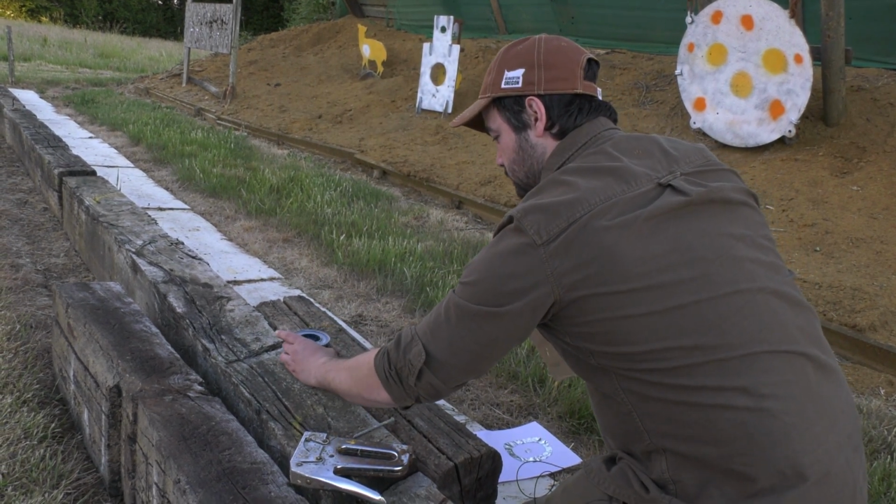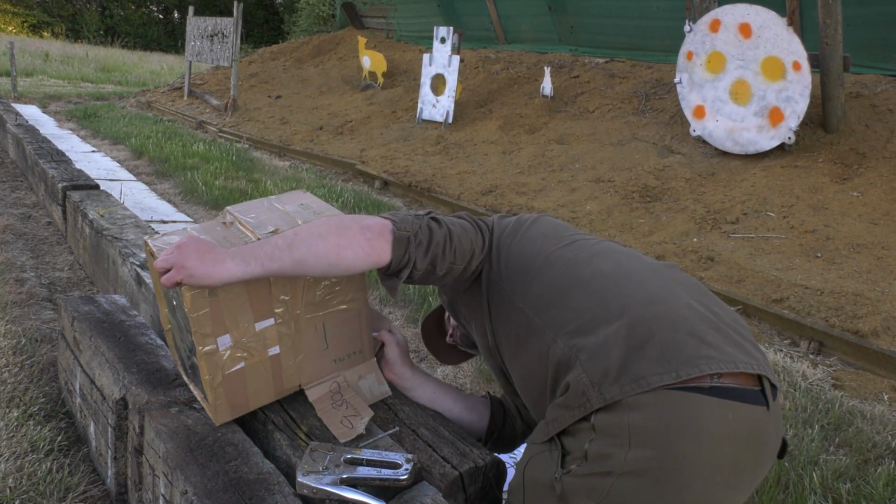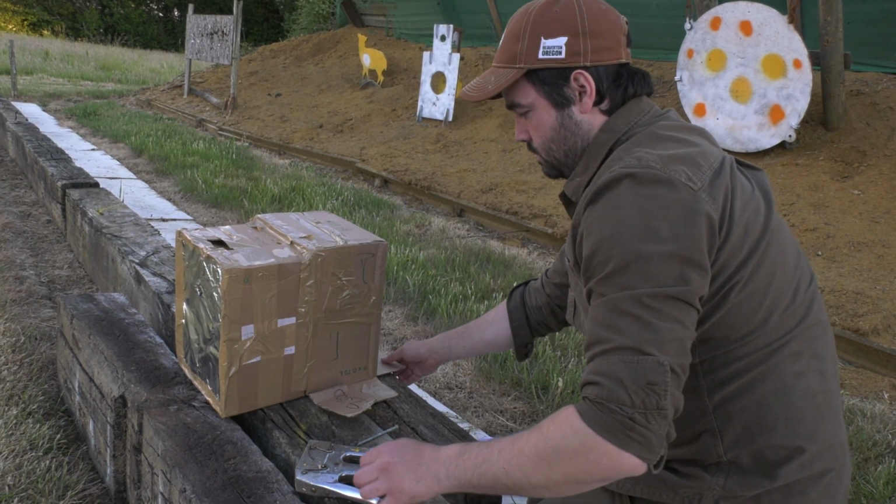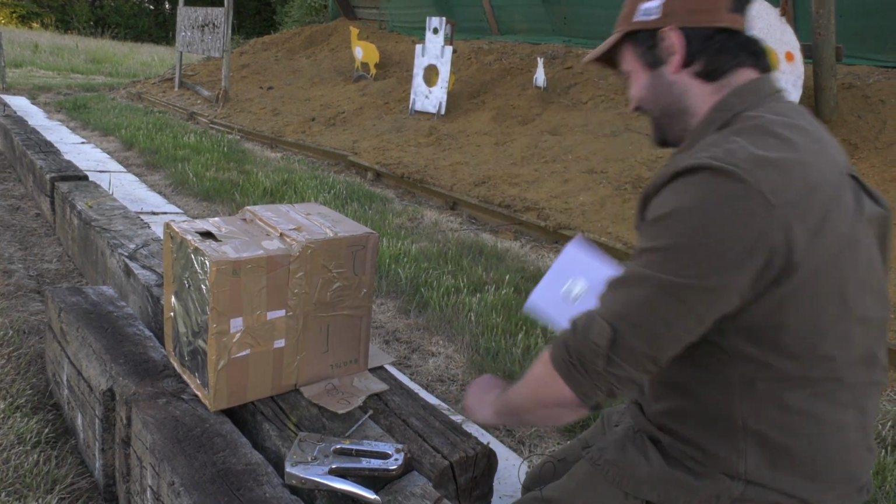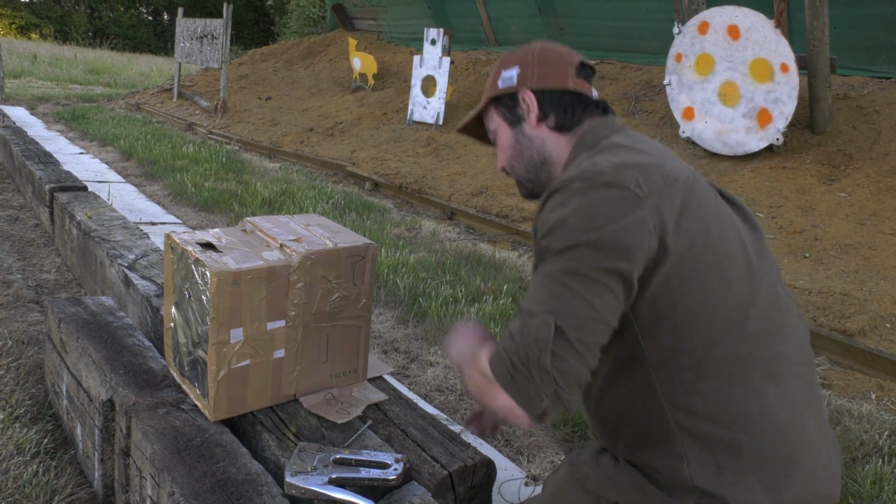It's going to get quite hot. I'm a bit nervous now. I thought they were a bit smaller than they are. That should be fine.